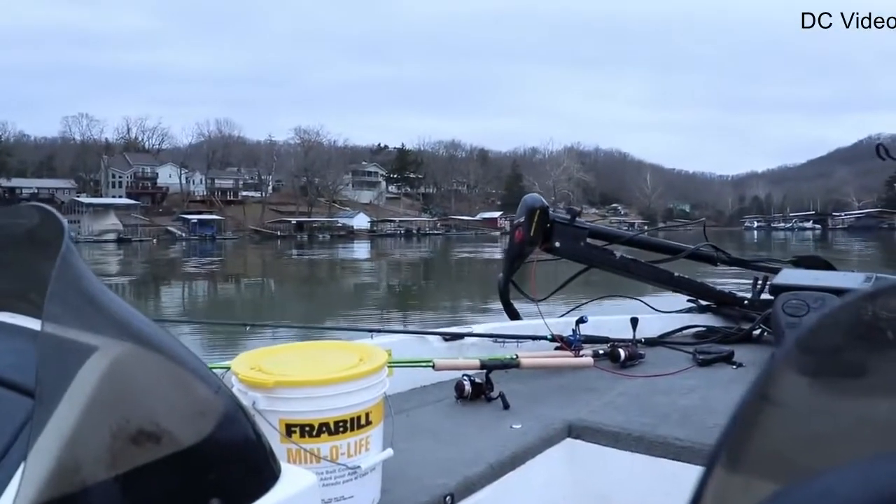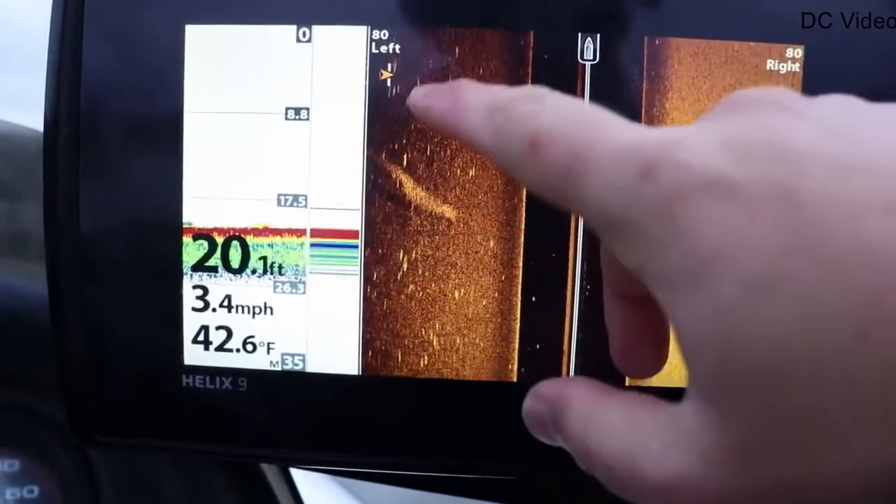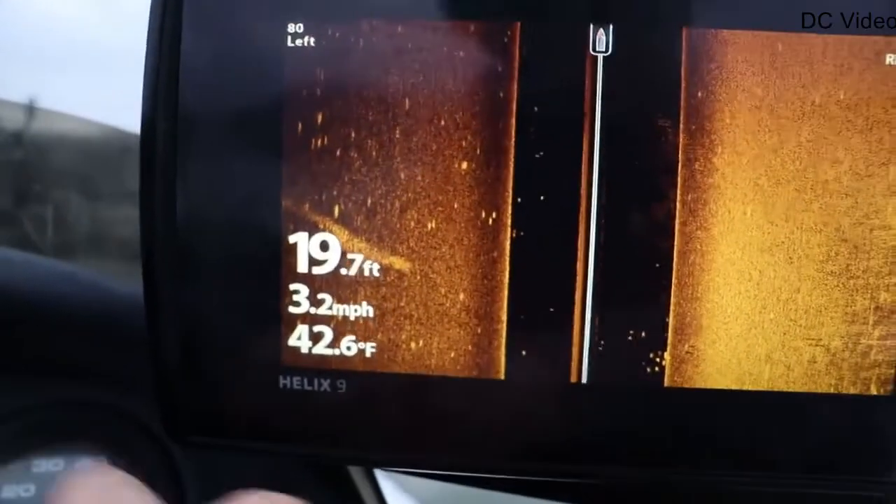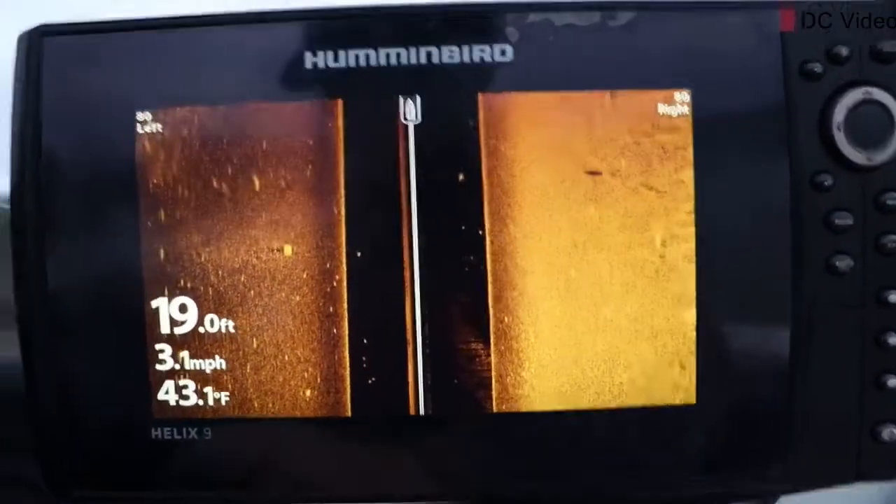I fished the other side of this cove yesterday. Caught a couple keepers, nothing big, but as you can see, there's fish loaded all through here. So let's drop the trolling motor down and see if we can hunt some bigger ones down with the live scope.